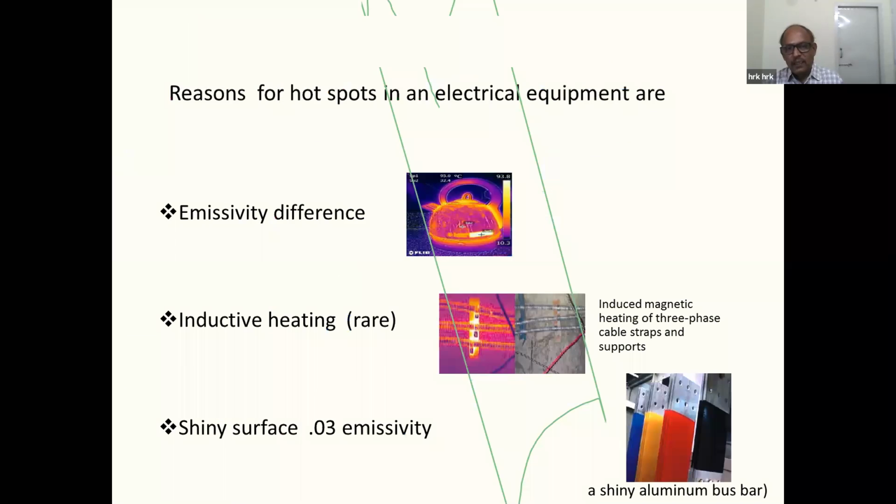This is an NDT course for thermography, for level 1 and level 2. I have compiled this on the principle, how the camera works, the various palettes, and the potential failures we can prevent by thermography.